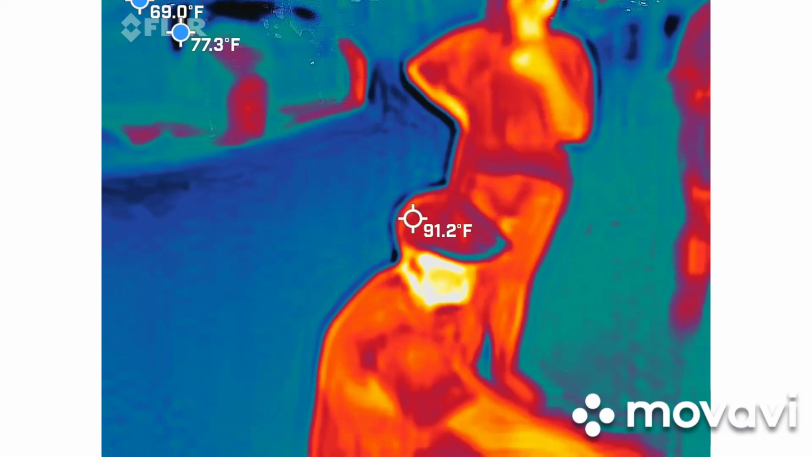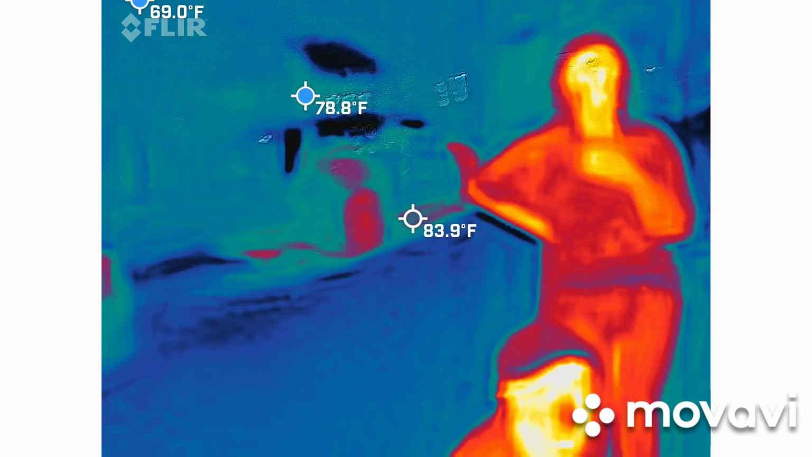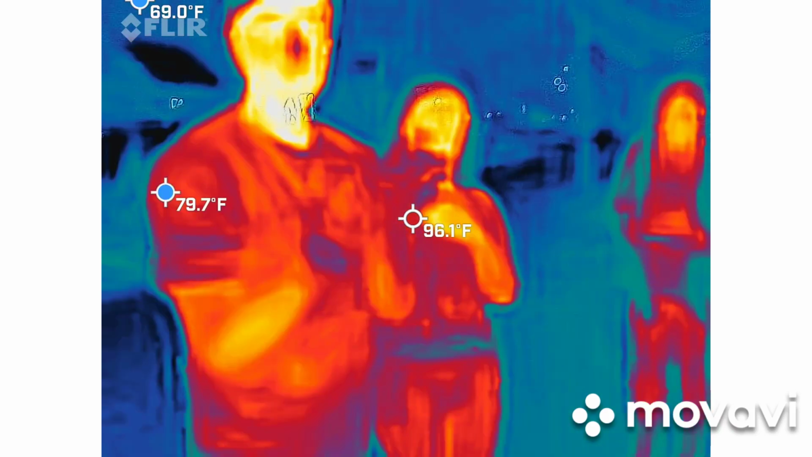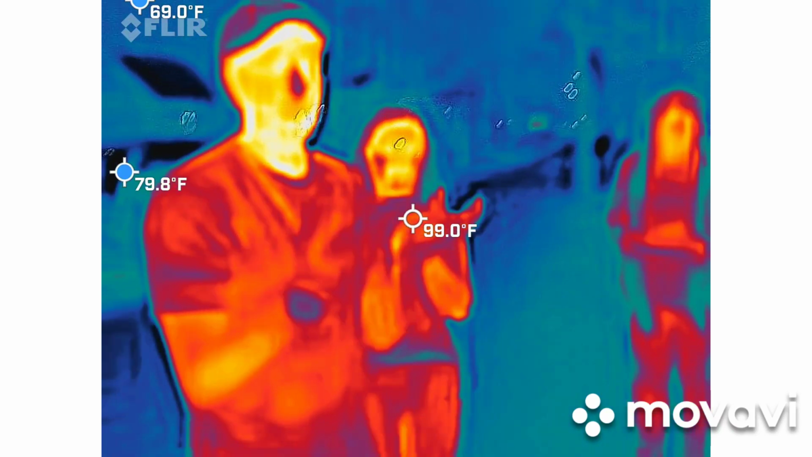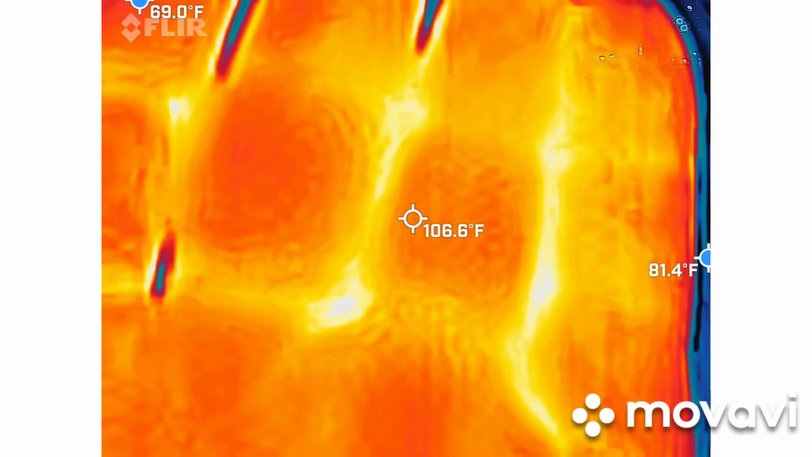So is there a specific way? I know you said left, but like with my hand movement, placement. What's the easiest way for me to like? It's whatever is comfortable for you. Okay, cool. Just know that the camera is right here. All right. So at our first stop, I see my hand now.